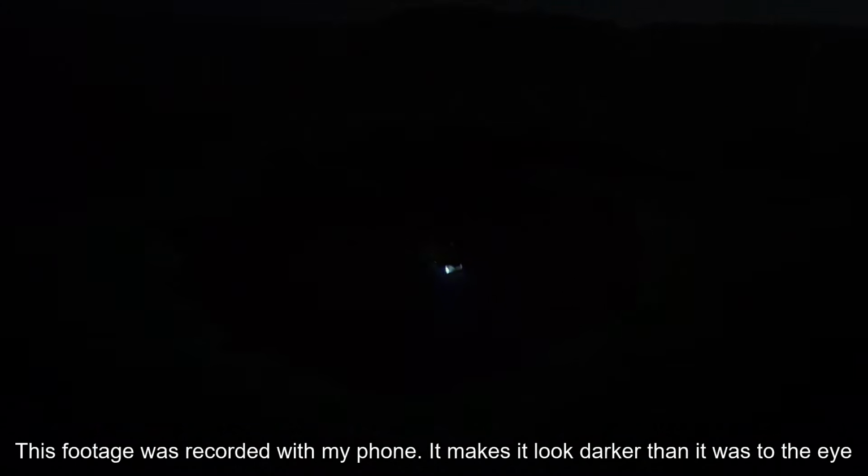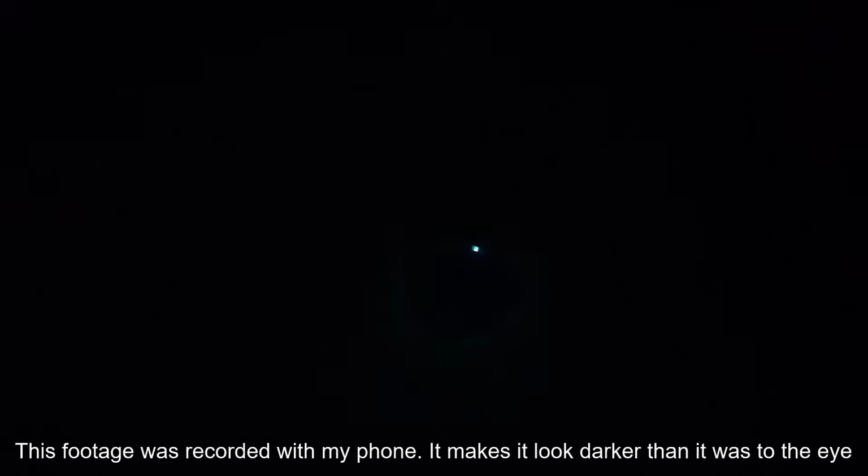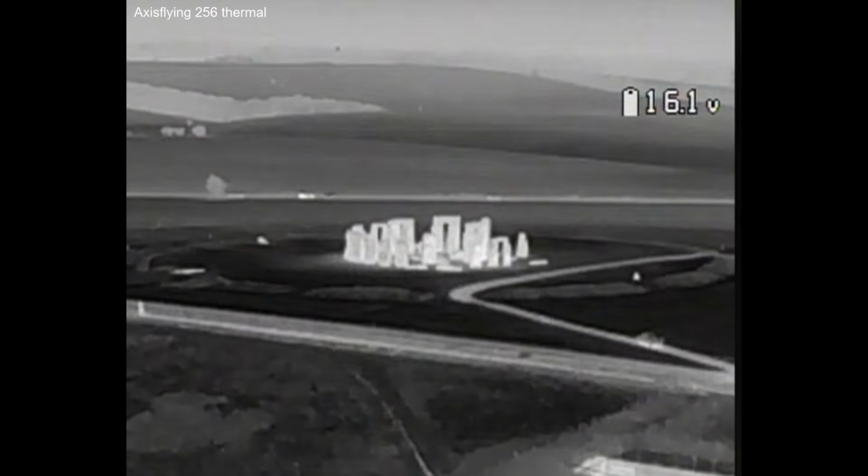So anyway, here is the footage from the thermal drone. It's not going to be anywhere near as cinematic as it was with the Neo. This is a very different type of drone. It's not really a cinematic flying drone. So basically, just to explain what we've got here.